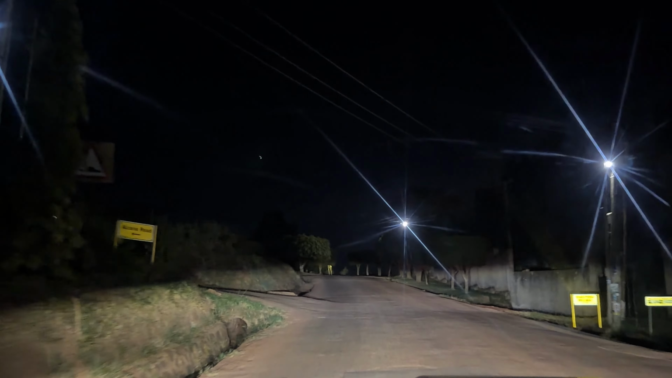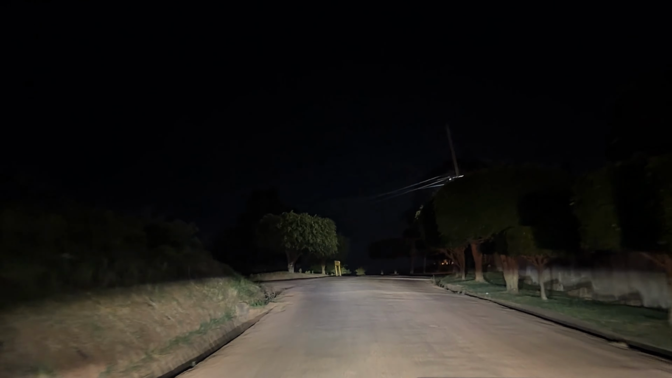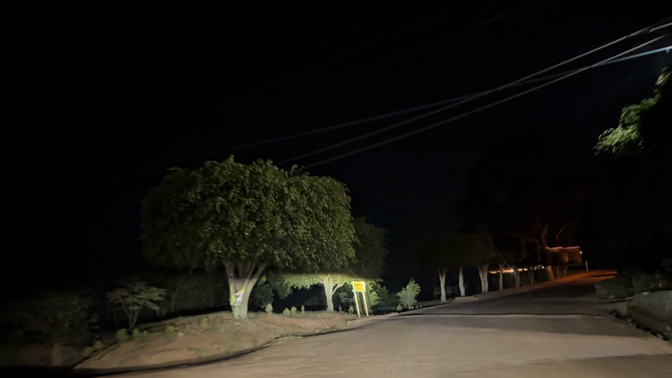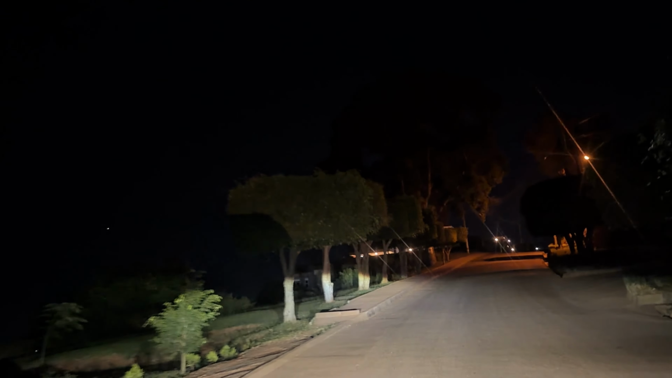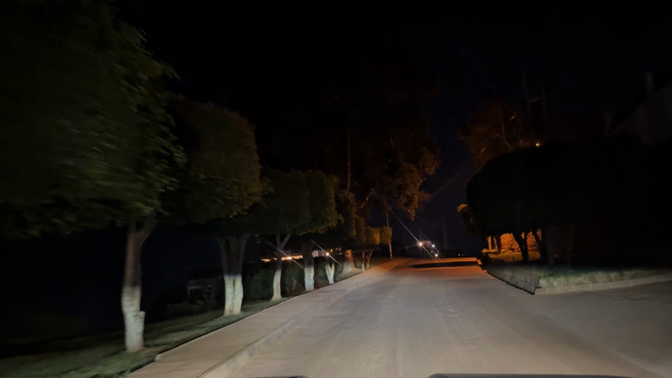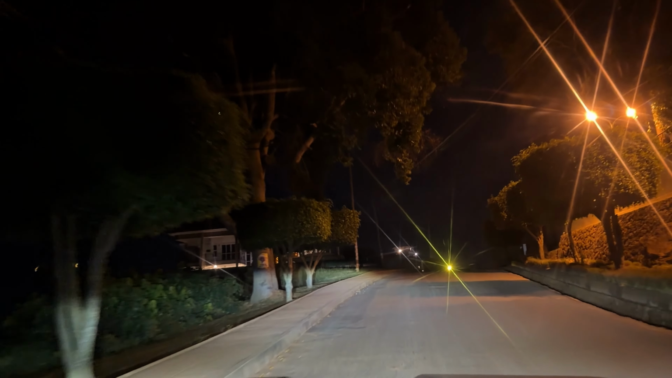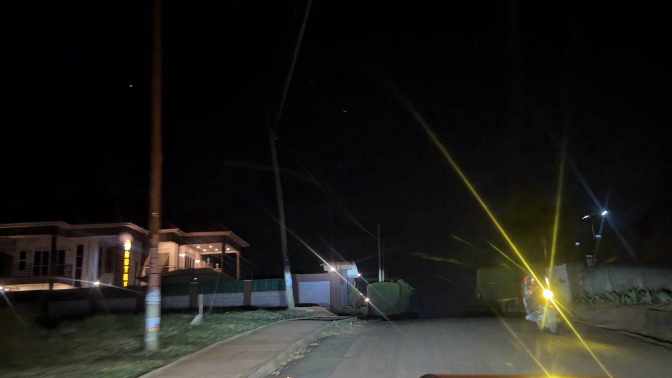Every road here is named, and I noticed that the names of the roads here are English names, and those English names are fruit names. You'll find streets that are named Citrus Street, Avocado Street, Mahogany Street. Those are the names of streets in here. The beautiful, well-lit homes. This place is actually a dream.